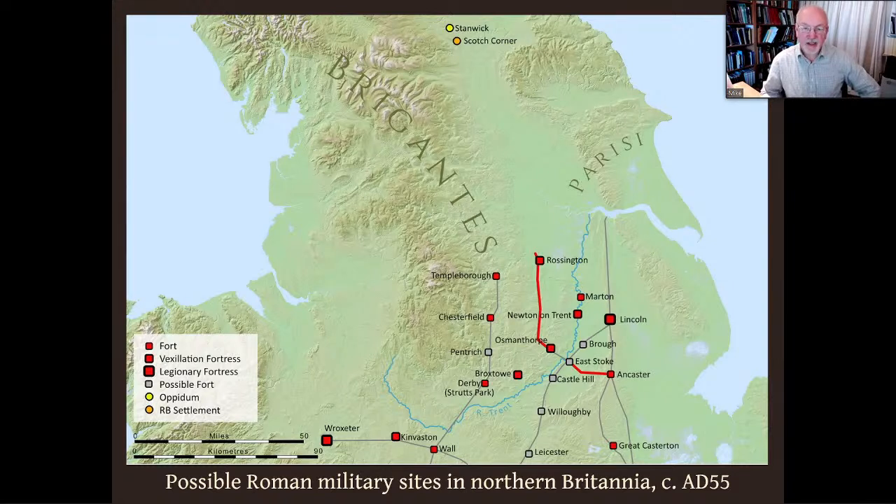The road shows extremely well in several places on lidar. I'll show you a sample in a minute, and its course is now regarded as certain. Moving down onto the Fosse Way to the southeast from East Stoke, Hadd Ponton, Tim and I have also confirmed the road previously proposed by Von Boutwood that links Hadd Ponton to Ancaster on Ermine Street.